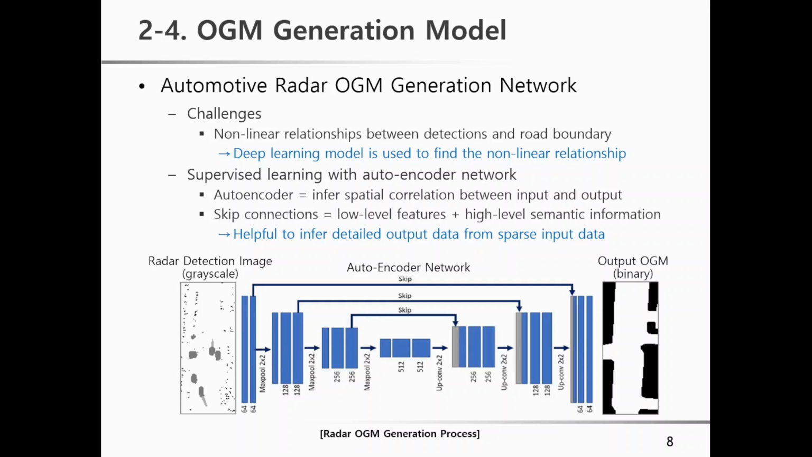The autoencoder infers spatial correlations between the input detection image and output OGM. The skip connections combine low-level features with high-level semantic information. This network can find the nonlinear relationships between input and output by training. Finally, I can predict OGM from the trained network.